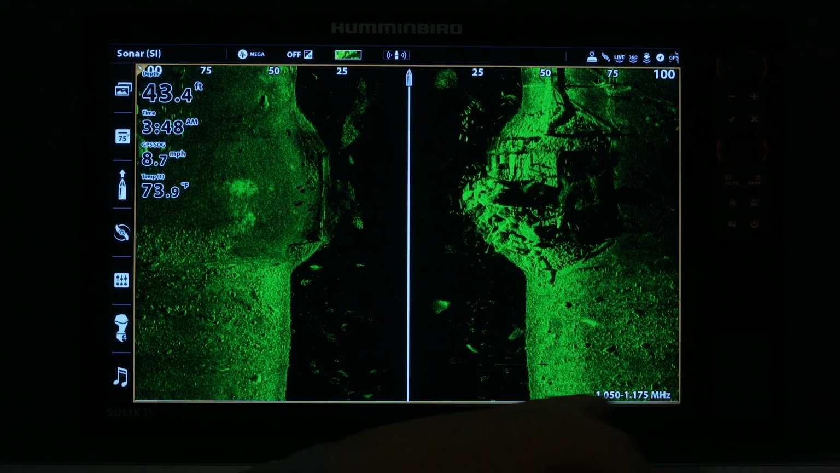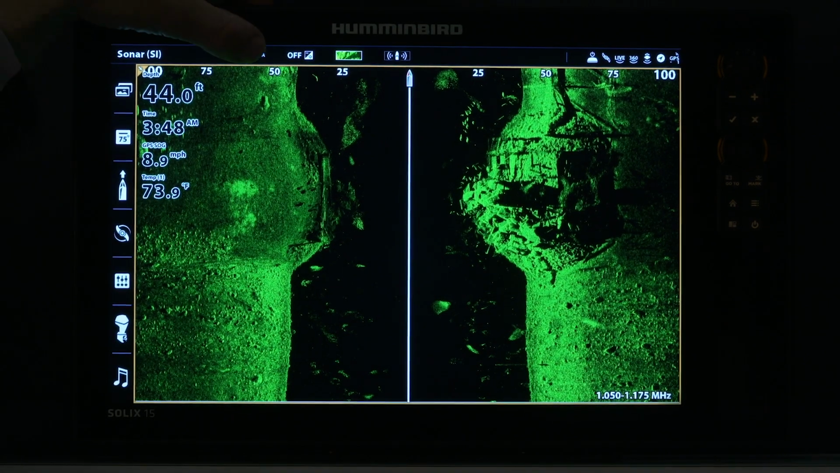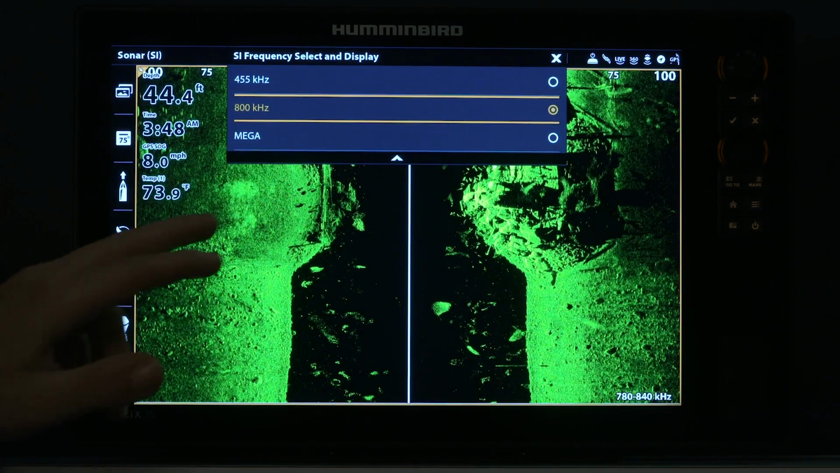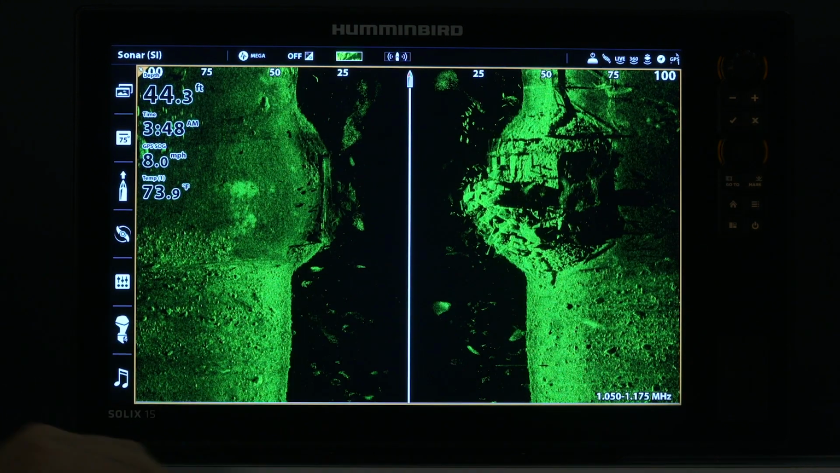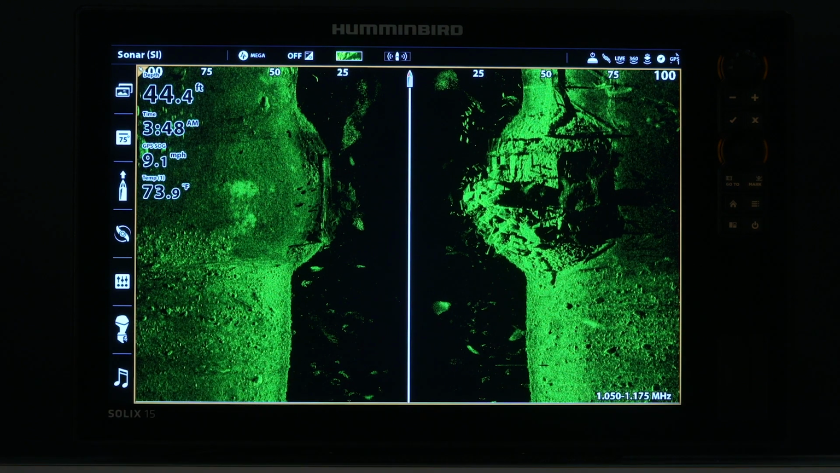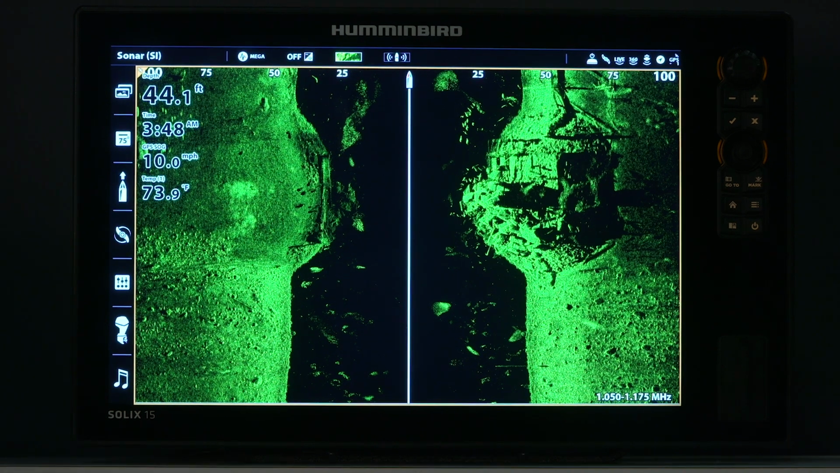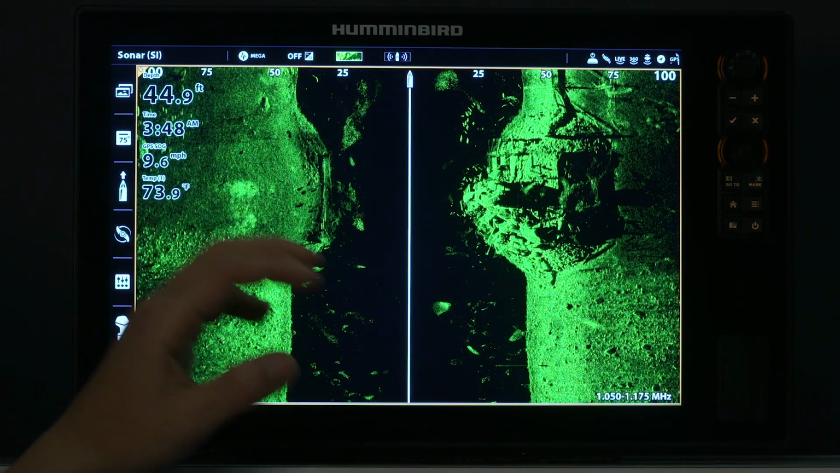This is megahertz. This is our mega frequency here. You'll see at the top here, really simple to change. I can go to 455, and I can go to 800. Now, when we're talking specifically with side imaging, I'm going to run mega as much as I can. Humminbird, their transducer is now super powerful, where I can get a good image well over 100 feet out each way, which is more than I'm ever going to need in deep water.